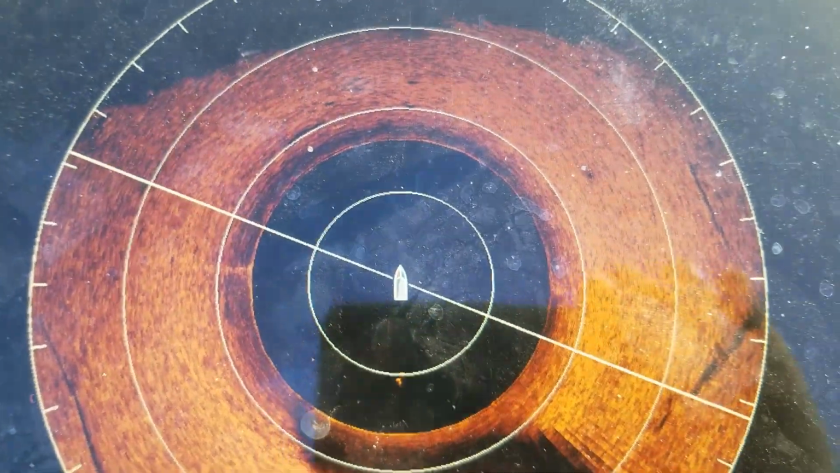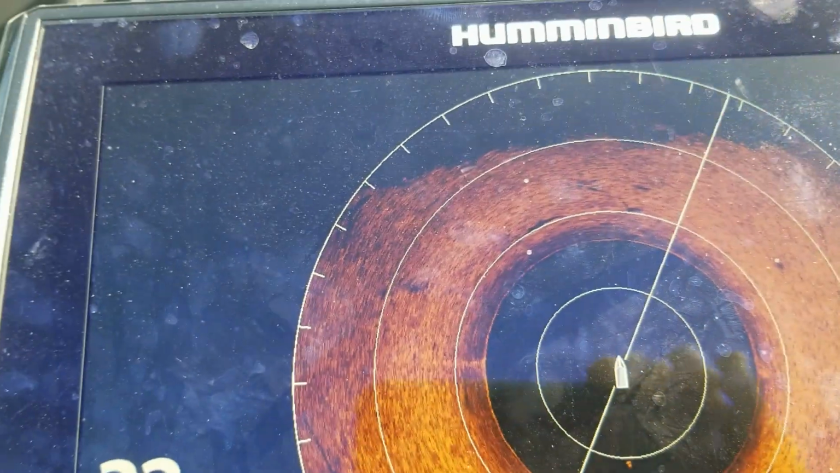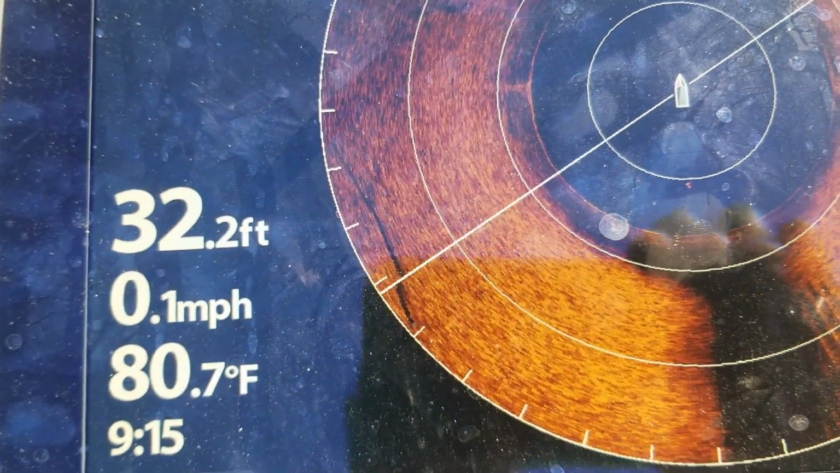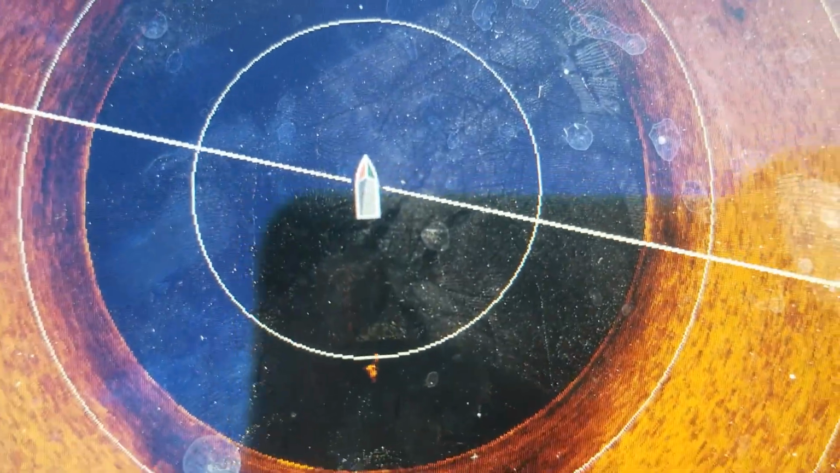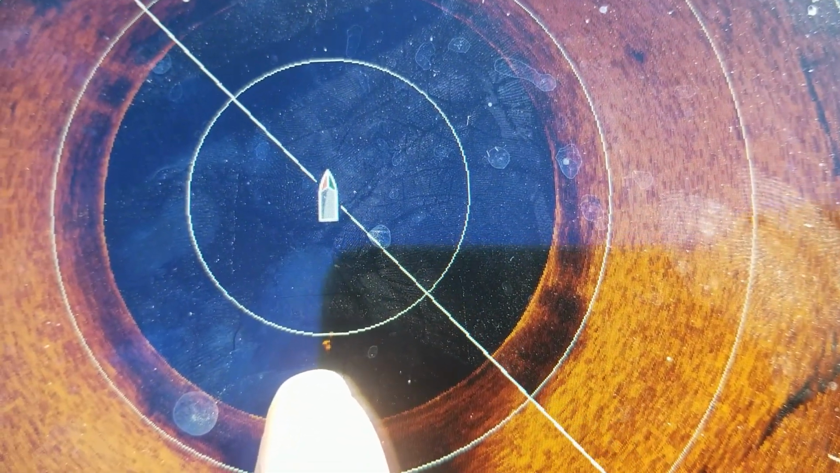So let me go ahead and deploy my talons and you'll see exactly what I'm talking about when it sweeps back around. So right now you see one dot right there. It just went over that dot. Now I'm gonna deploy my talons real quick and you will actually be able to see the talons whenever this sweeps back by here again. So here we go right here. Here's the motor. Talons are down now.